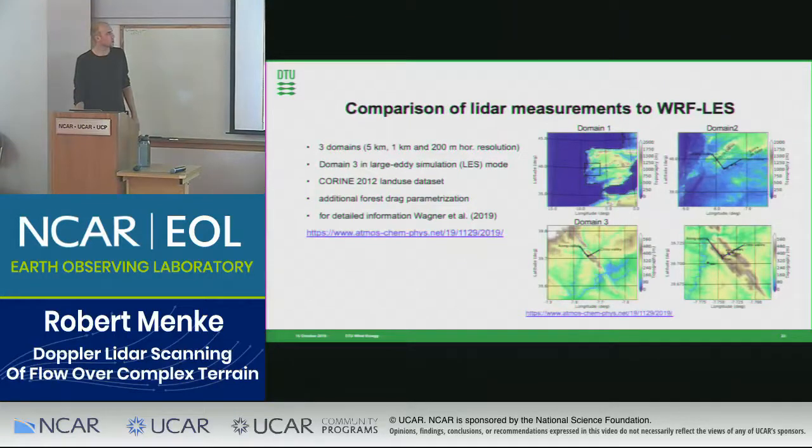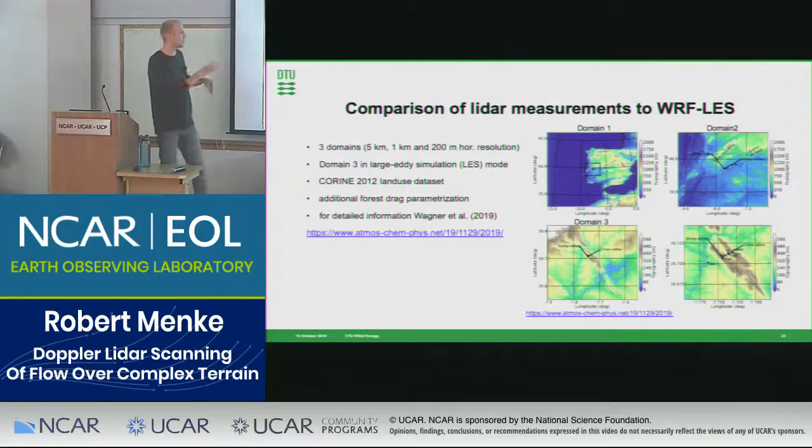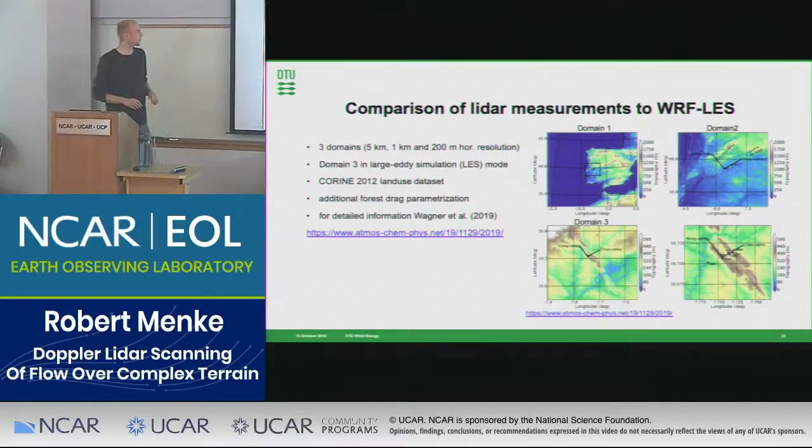So after we got this finding, we were interested in what models would see. And we were lucky that Johannes Wagner from DLR performed WRF-LES simulations for the whole IOP period, so 90 days. He ran his model in 3 domains from 5 kilometer resolution down to 200 meter, and the 200 meter domain was the LES domain. You can see them here on the right, and the plot in the lower right corner is just zoomed in on the ridges in the third domain.